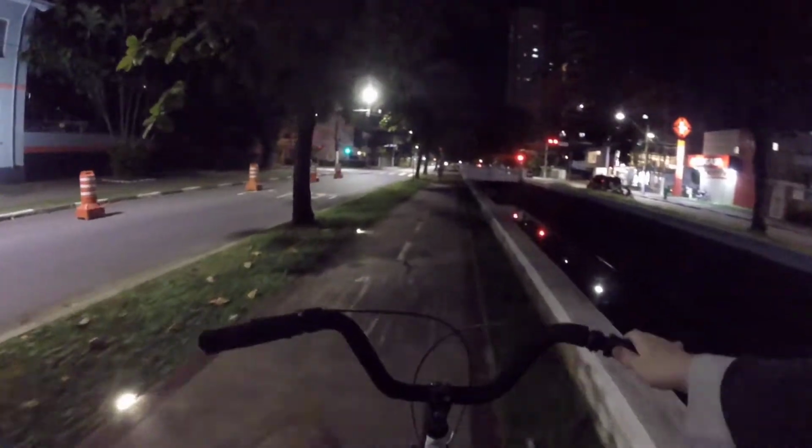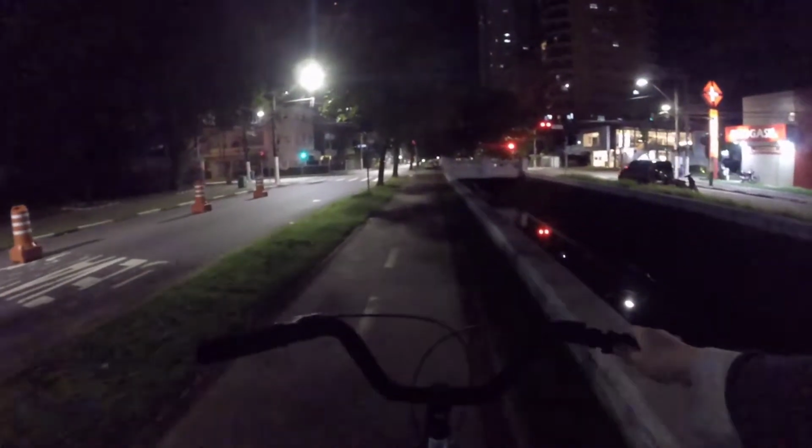Hello everyone, today we're here in Brazil's, actually South America's biggest seaport city. The city is home to the biggest seaport in South America. We're gonna ride our bikes on the streets of the city and also on the beach. And we're gonna take a look at that at night, because it's night time right now. So let's go everyone, let's go. Welcome to the city everyone.